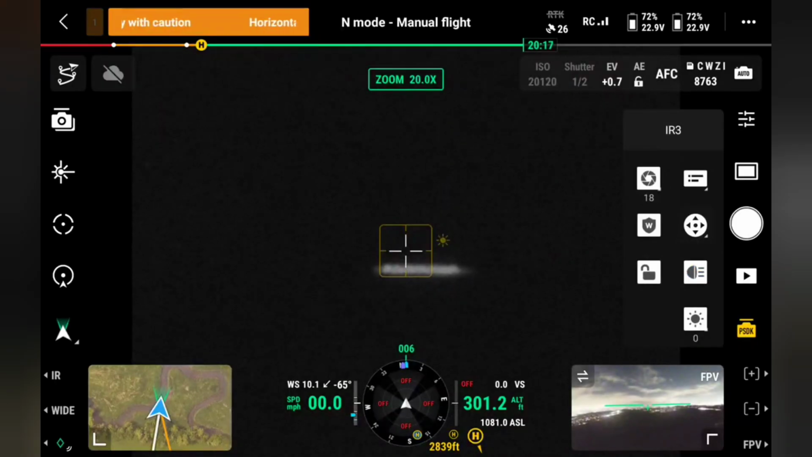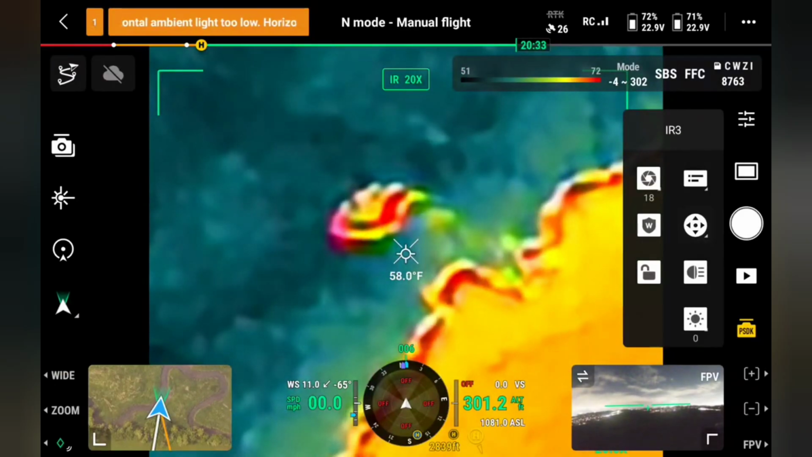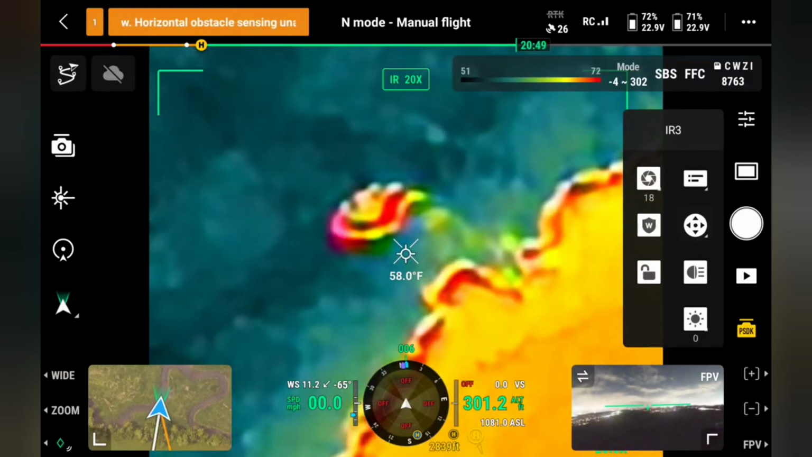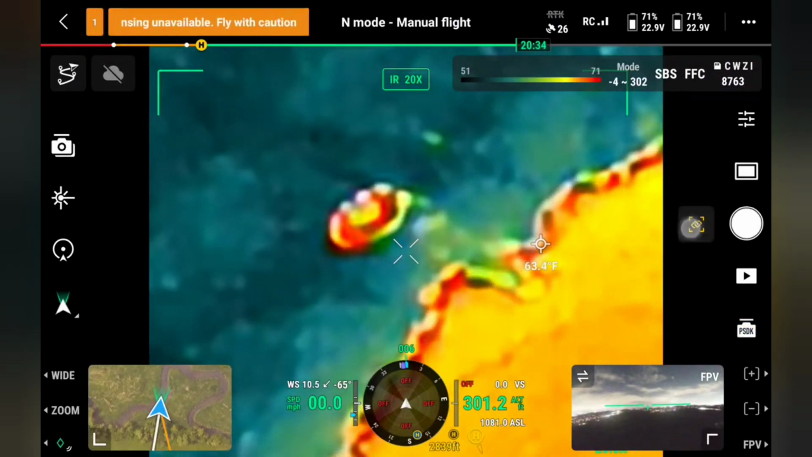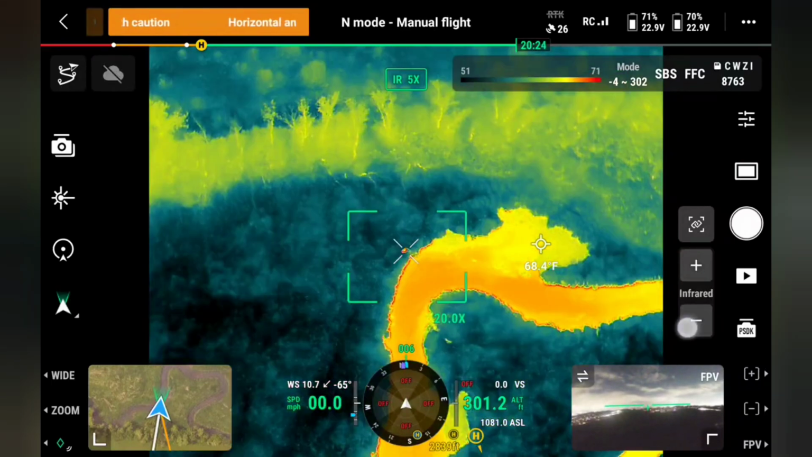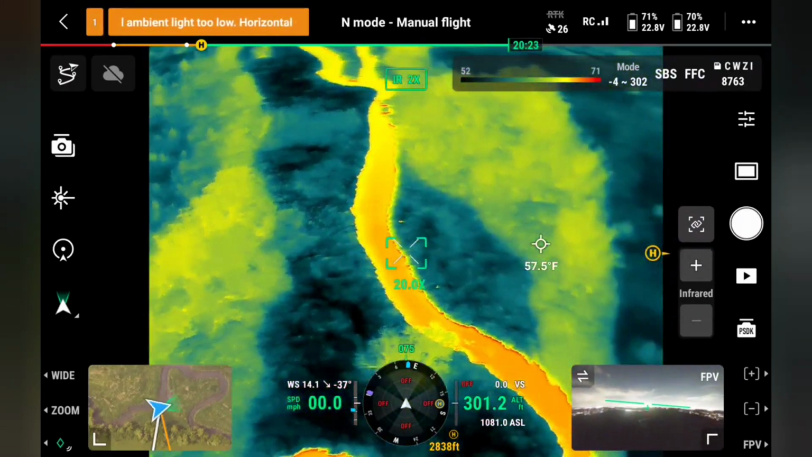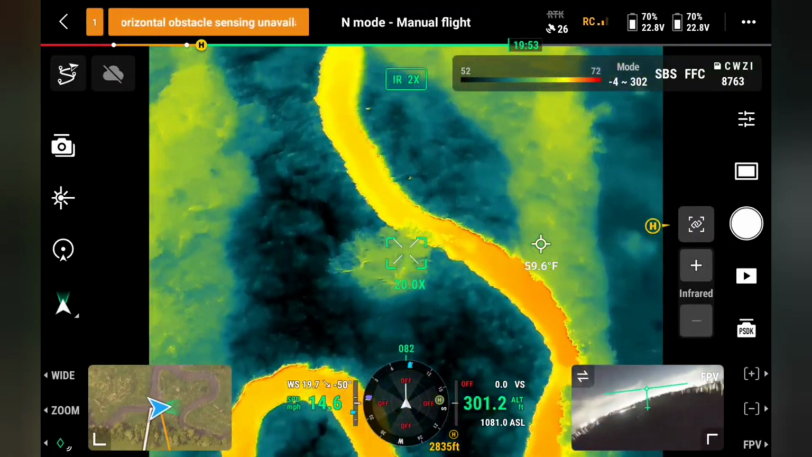There's the view, zoom without any help, and here's the wide angle. I must have accidentally hit link with my infrared, which I do not want to link. So at any rate, good stuff. Good little test. And a couple more here.